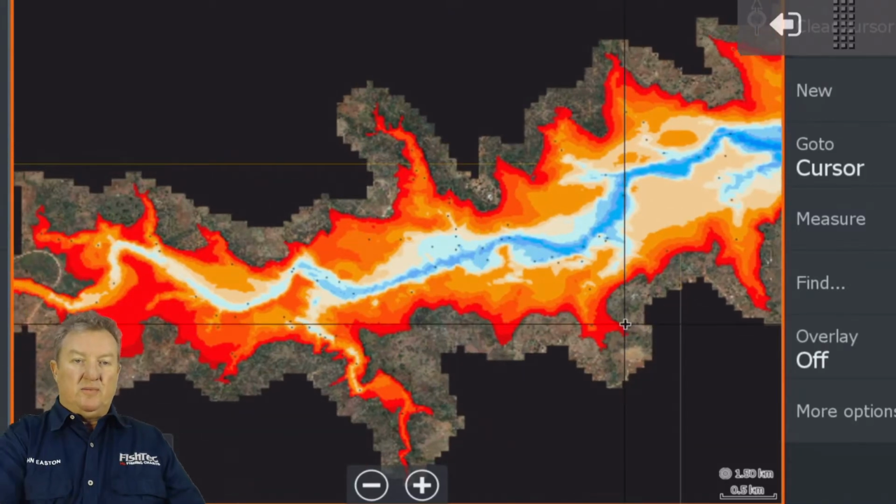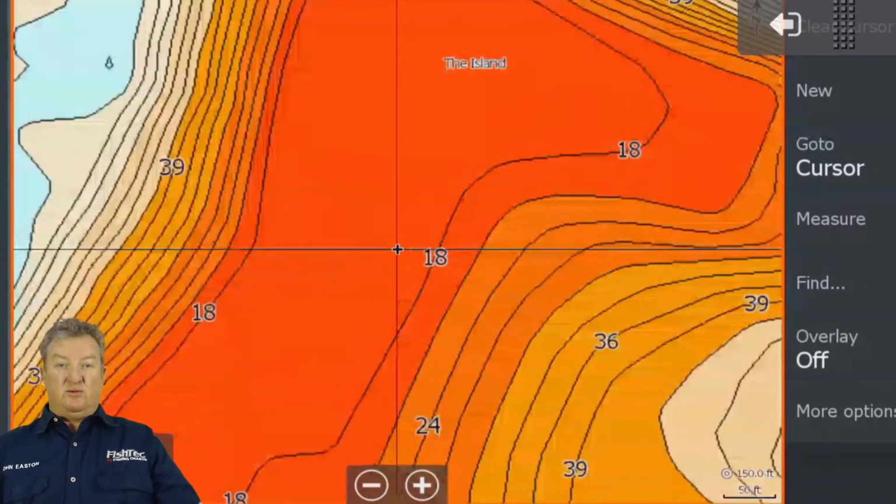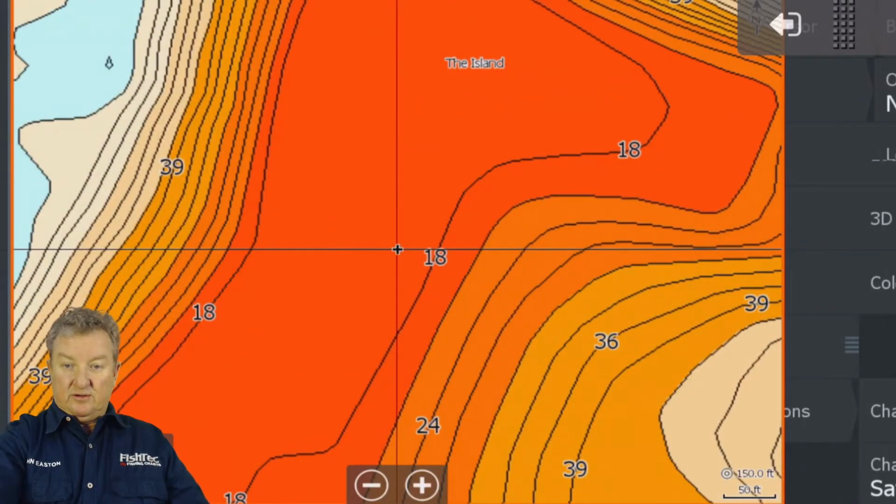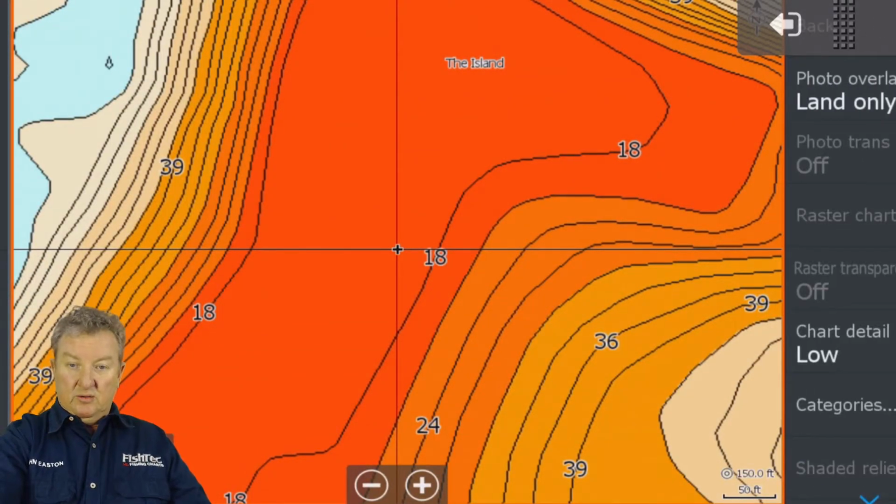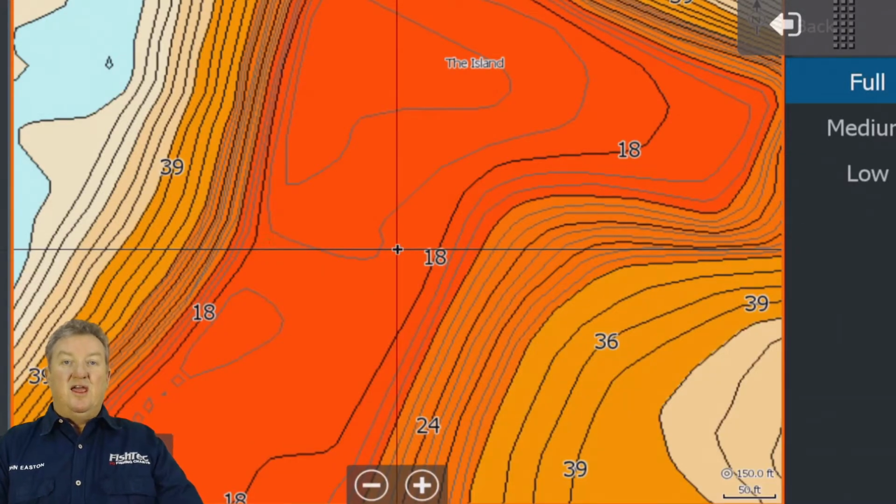Let's just have a look at the quality of the chart. Do we have 1 foot contours? Yes, of course we have 1 foot contours. What a question. Chart options, we're going to put that on full, and you see all those extra contours pop in there. And remember, guys, this is actually surveyed data.